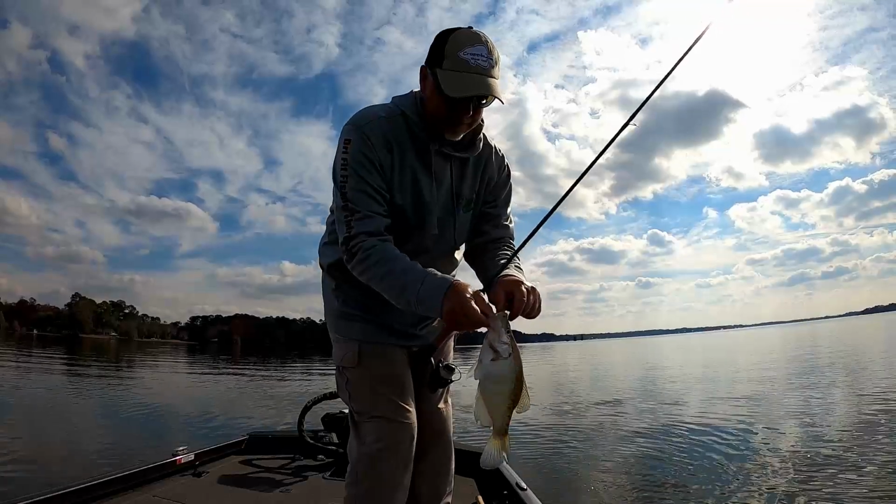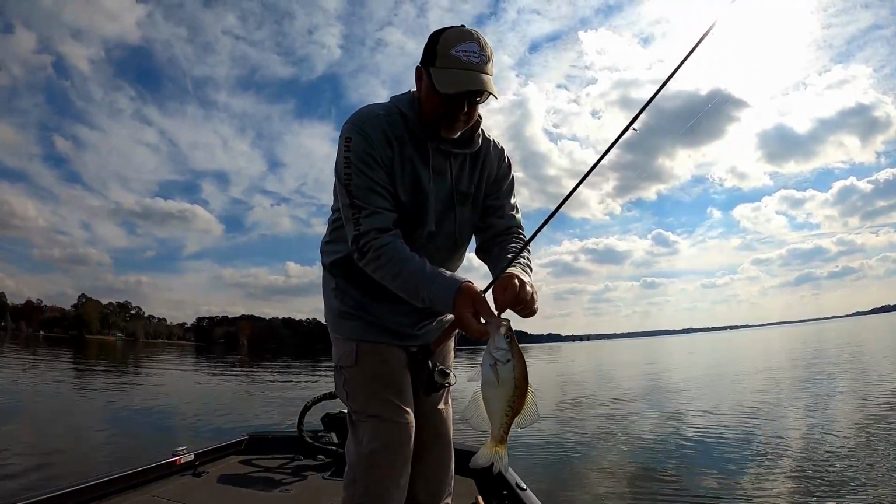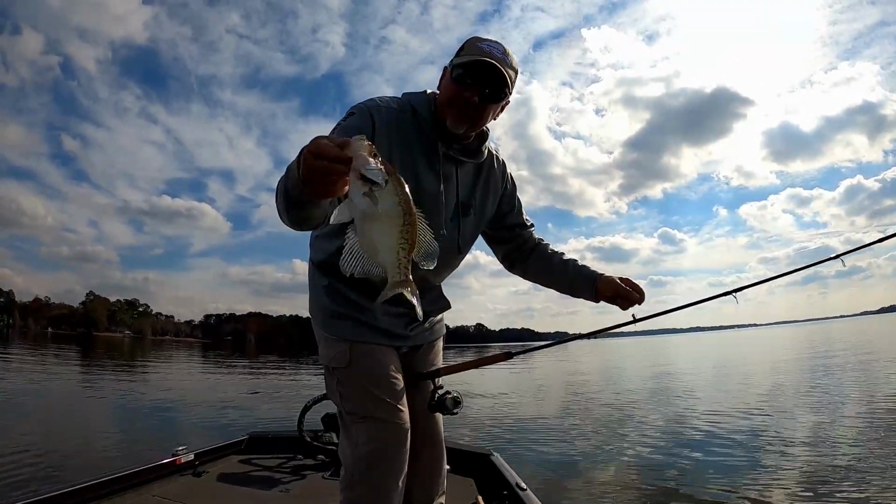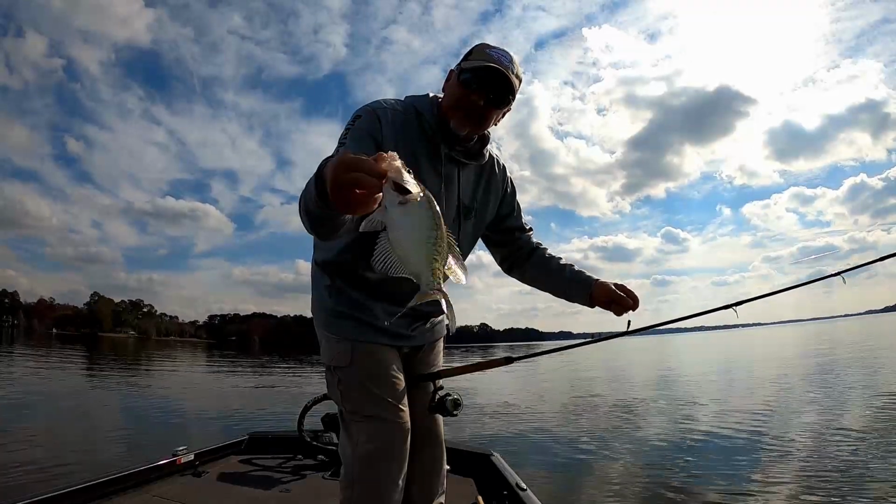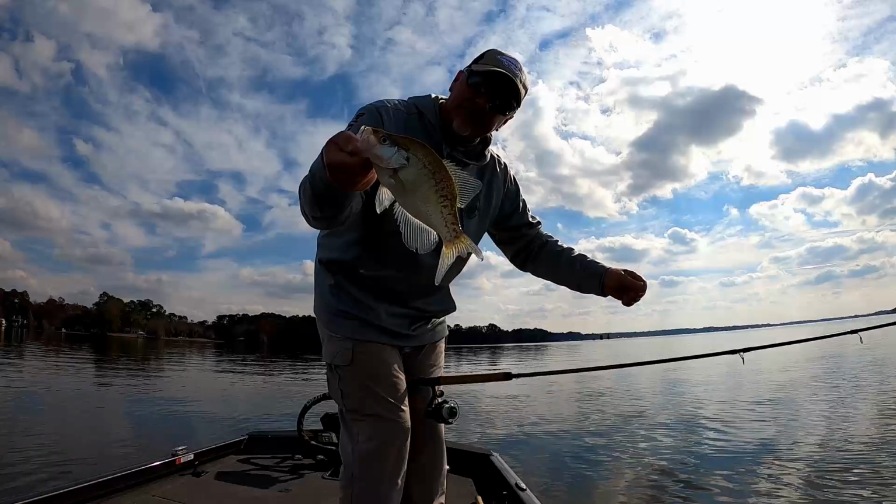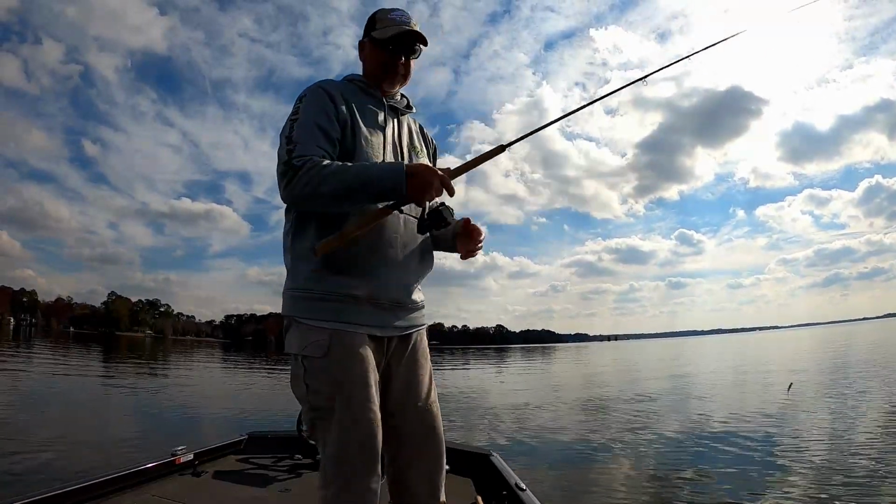The nice thing about it is when I don't see big schools of black crappie, these little white crappie are just kind of peppered everywhere out here in the channel. Just about every direction you look, there's a little white crappie sitting down there. Now, so far, I've got one bigger than this, but I'm not seeing a lot of great big ones. Might be looking in the wrong place, though.